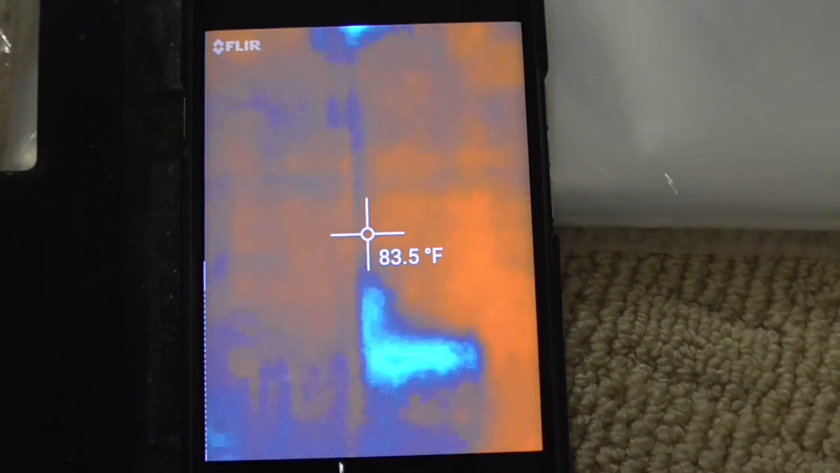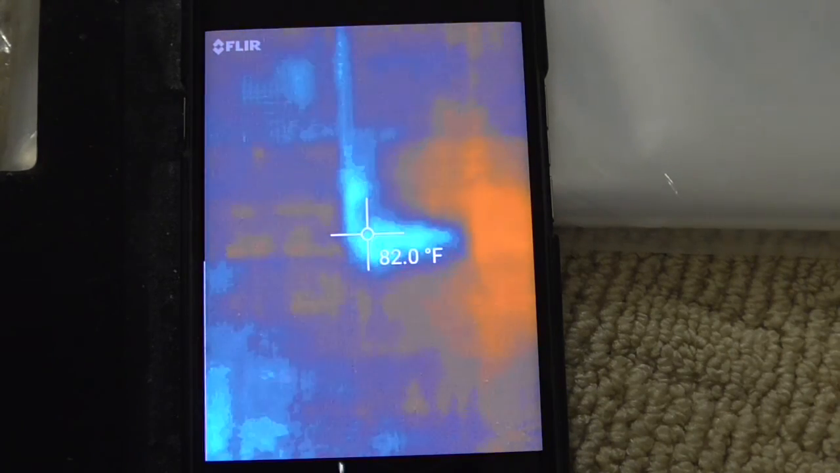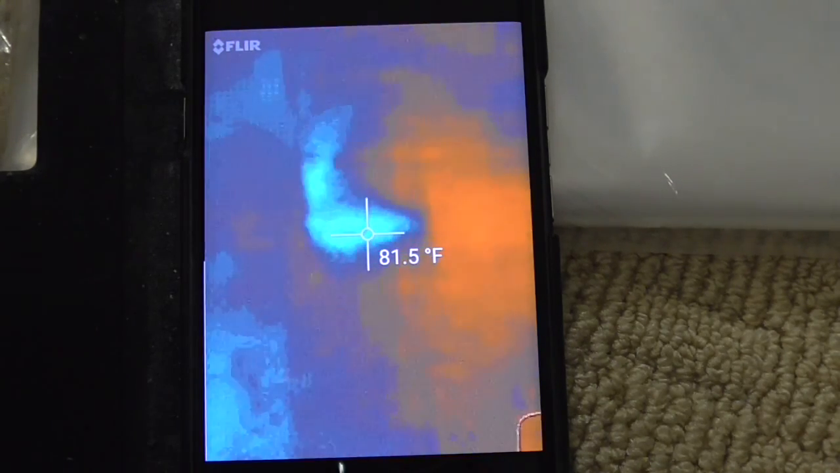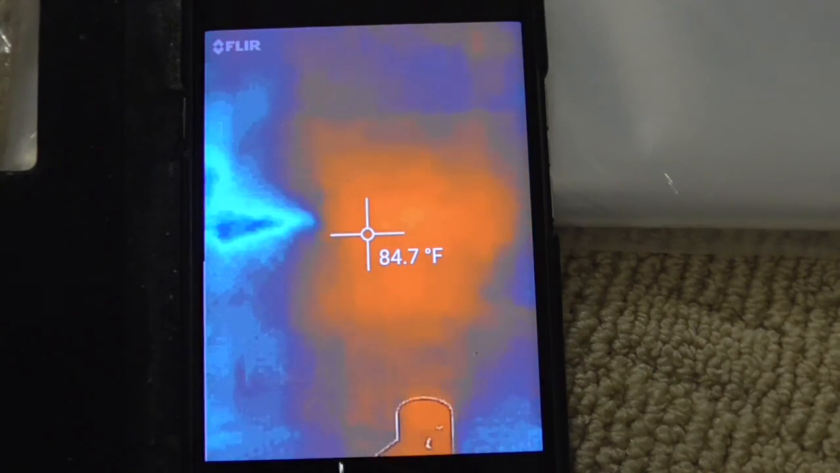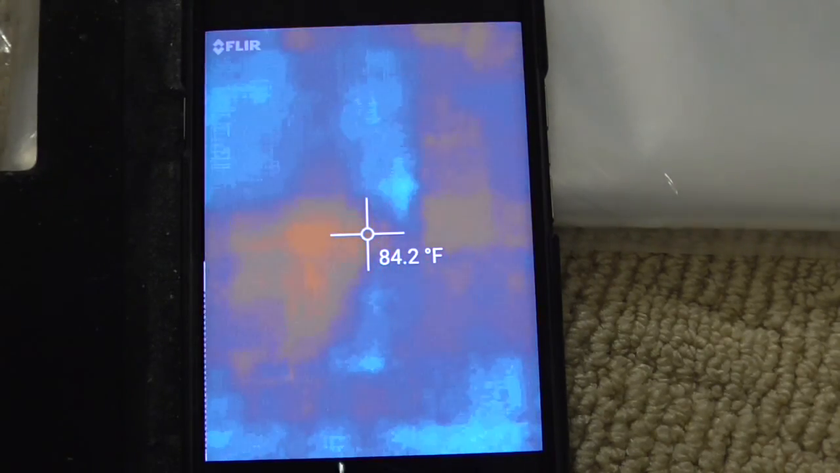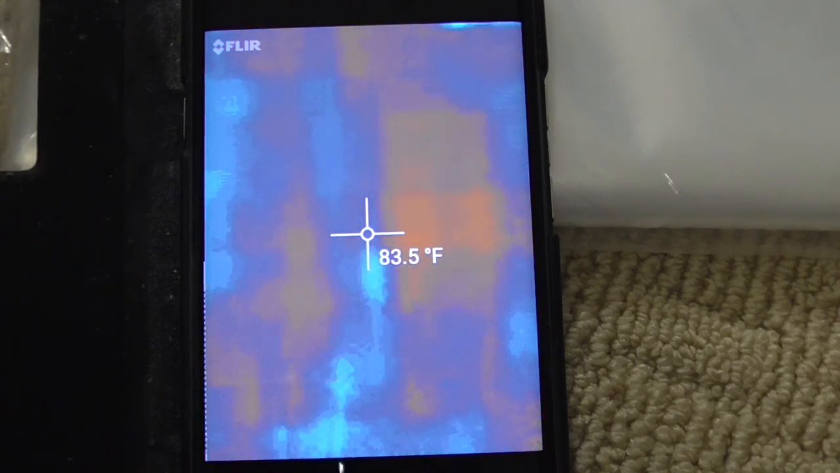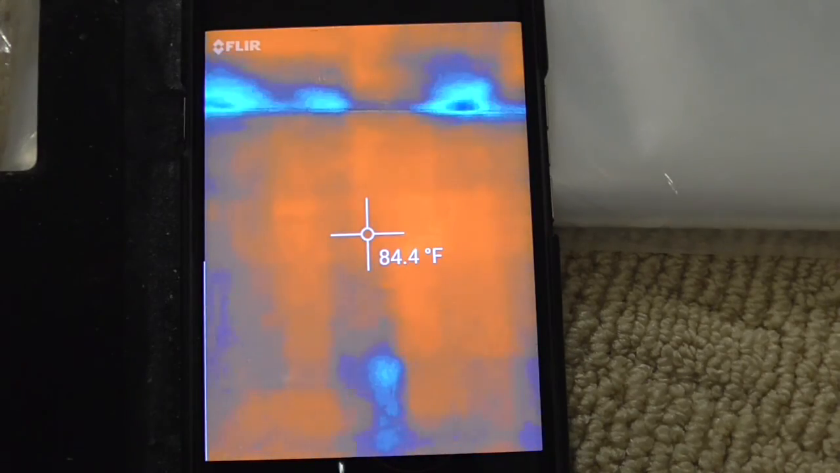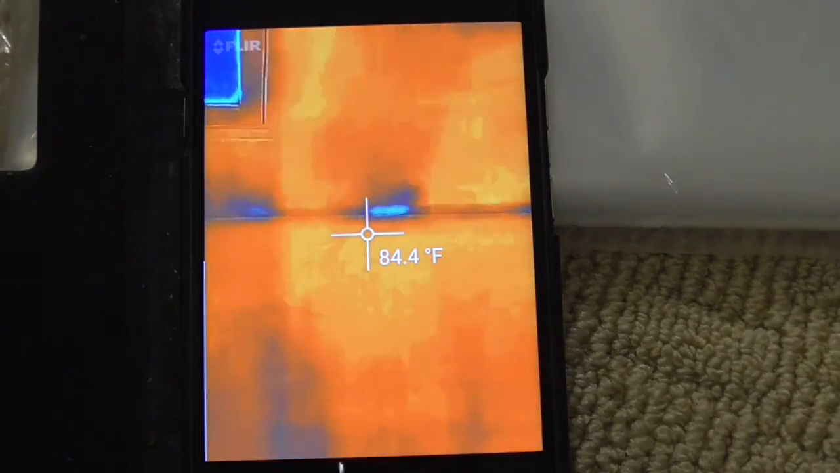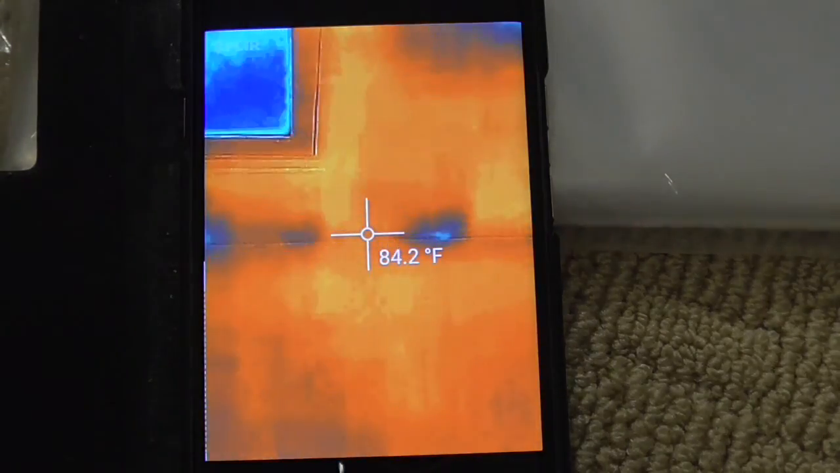We're at 83, and now I'm going to drop down, 82. So there's a couple degrees difference where the blue is, and then when it gets red, it gets hotter, and then there's more area where we're missing insulation again, I believe. So the temperature goes down a little bit. Up in the corners, towards the ceiling, temperature goes down.